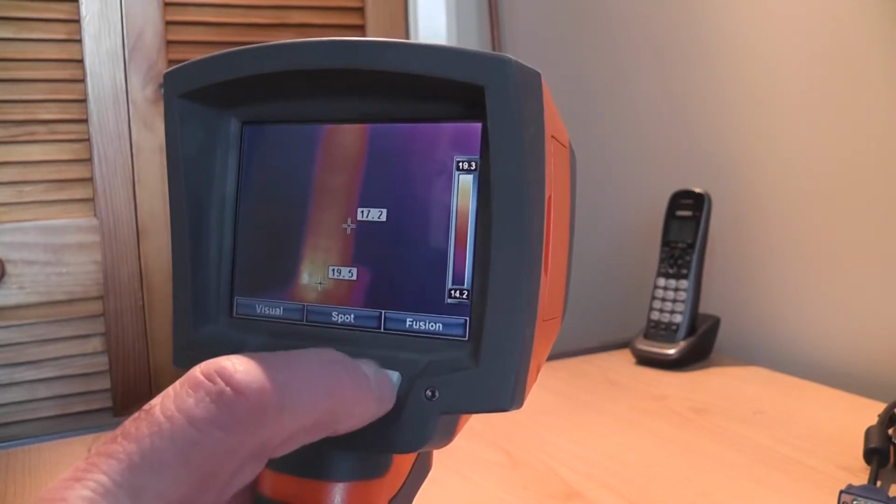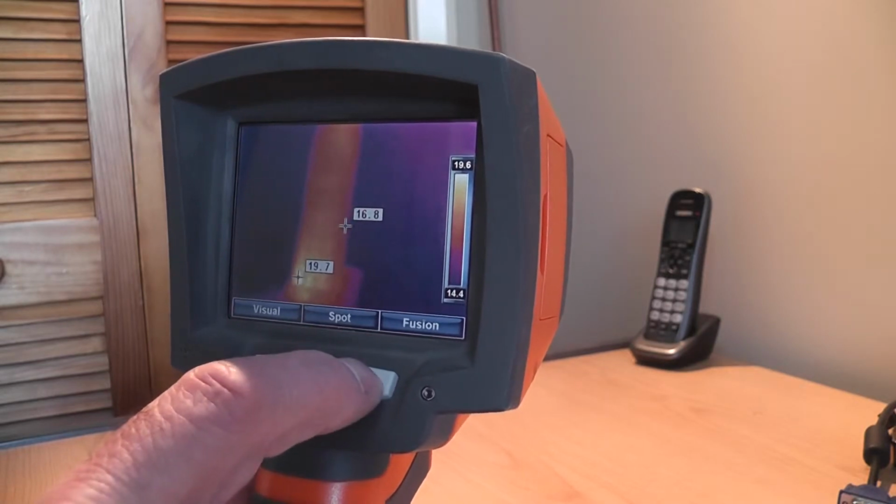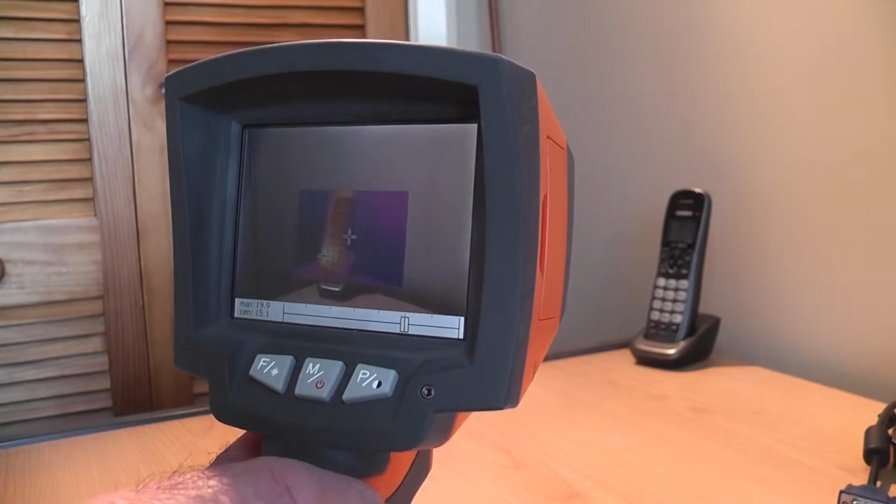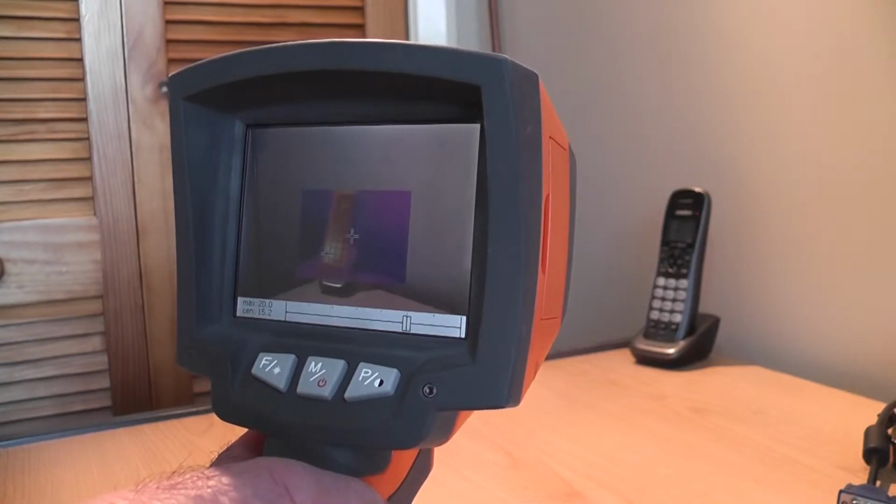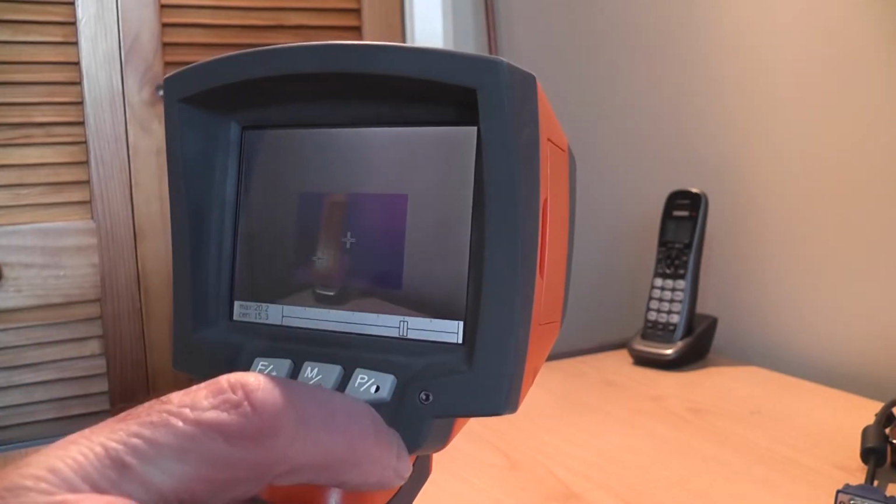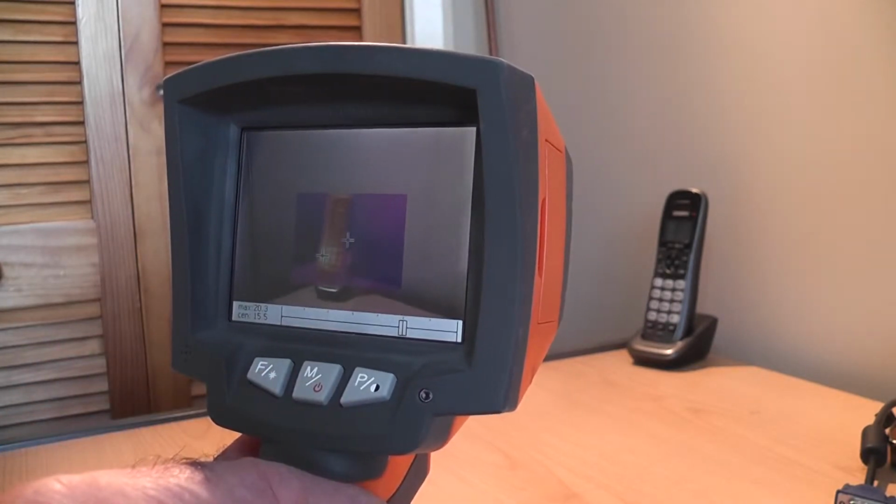We'll go back there again and look at Fusion. Fusion is a combination of the IR and the visual image. The IR square is in the middle, or rectangle, centered in the visual.